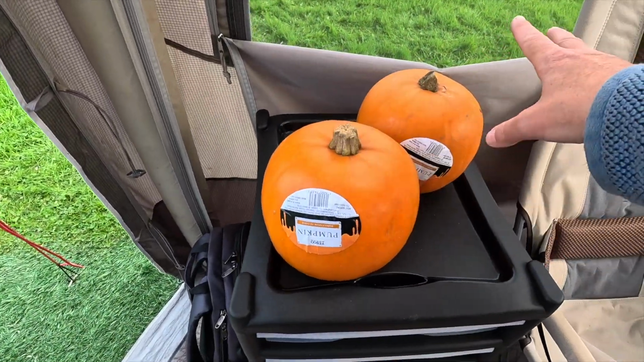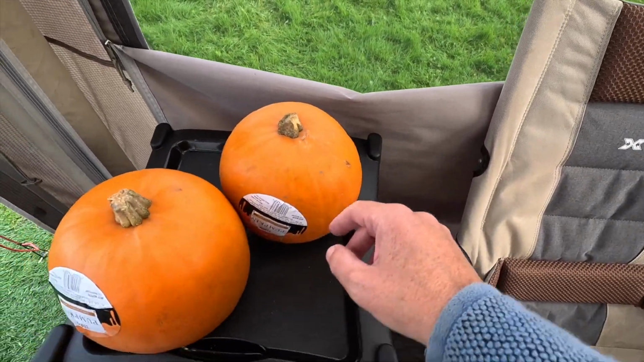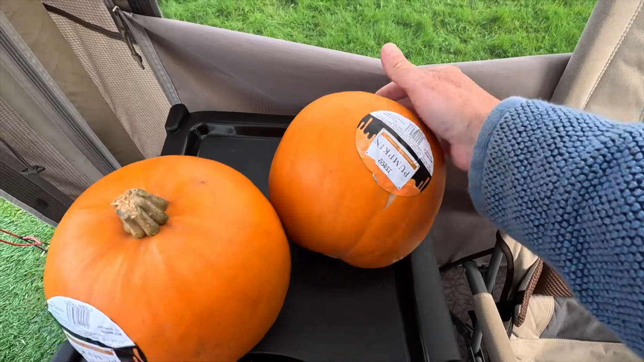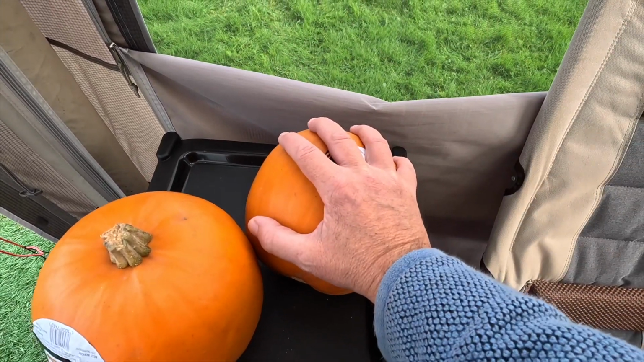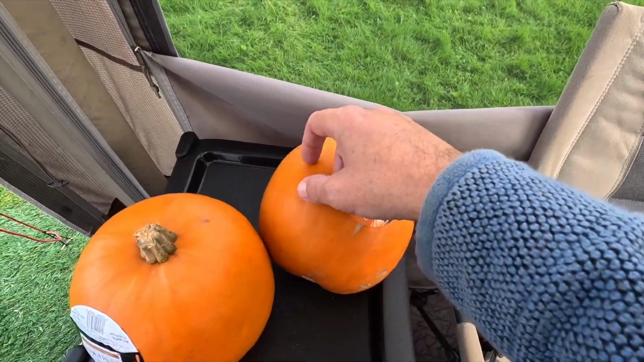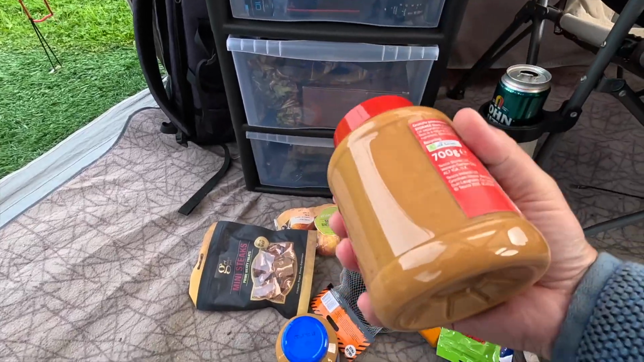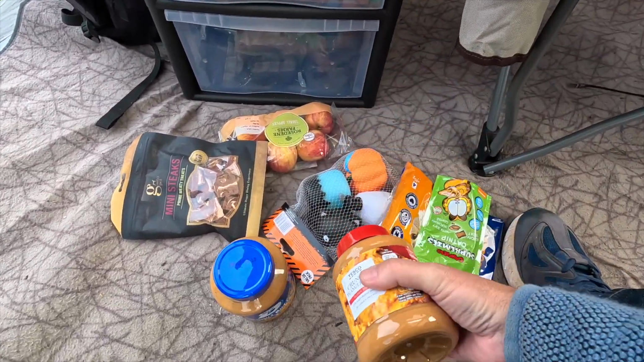So, one of these is Mazzy's, one of them's mine. I think that one's Mazzy's because it's not... No, it's not. Alright, that's mine, yes. A pumpkin. One of you gave me the idea, I told you about it the other day. So we're going to drill holes in that and fill it with peanut butter, crunchy and smooth.